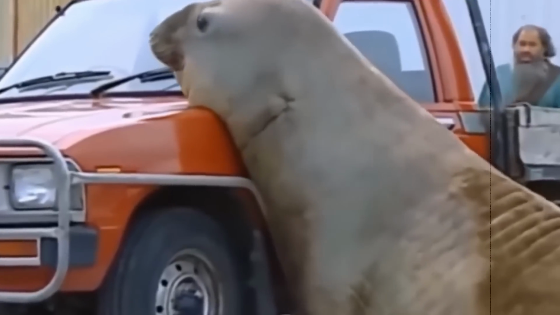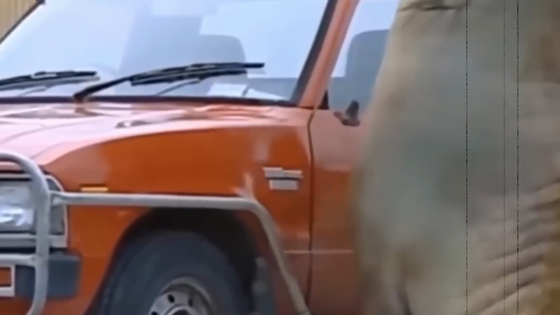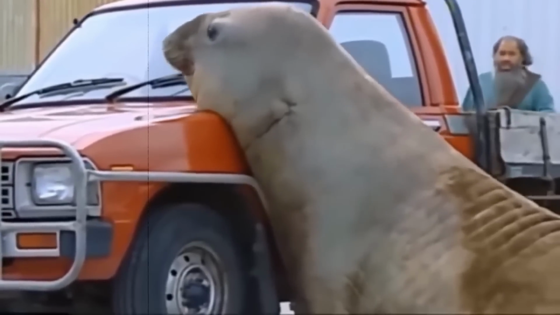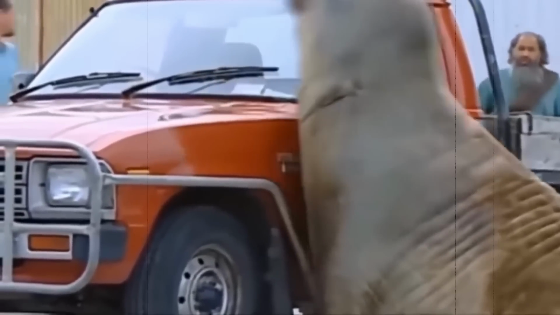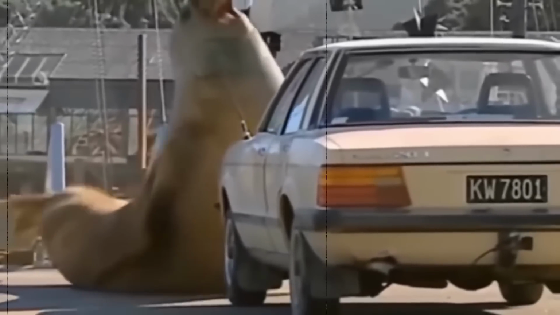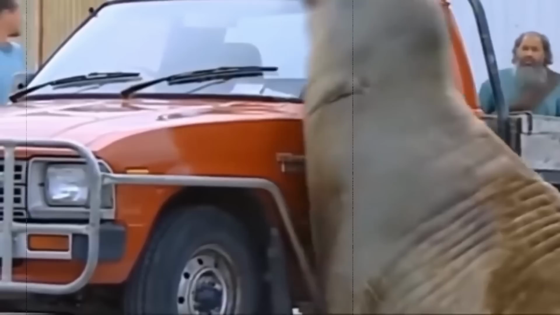In this unusual video, a man captures the extraordinary sight of a giant walrus roaming the streets, causing a stir among vehicles. Initially, the walrus focuses its attention on an orange truck, seemingly disturbing it. The scene becomes even more bizarre when the walrus moves to the front of a white car, its immense weight causing the car to bounce noticeably. The presence of such a large marine mammal in a street setting is both astonishing and surreal.